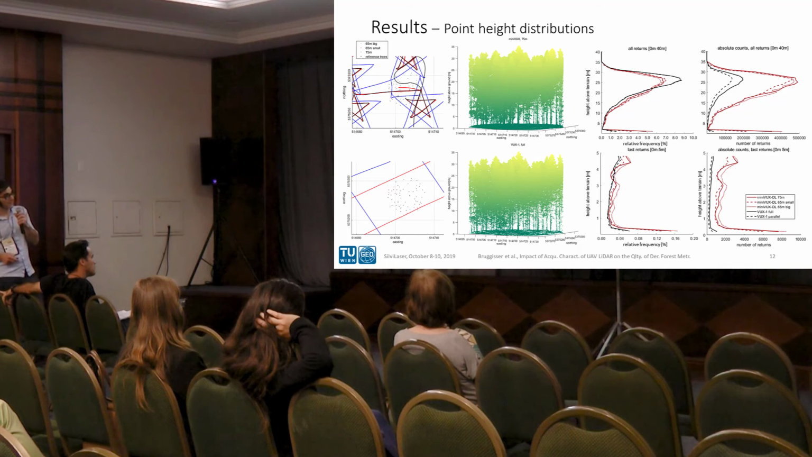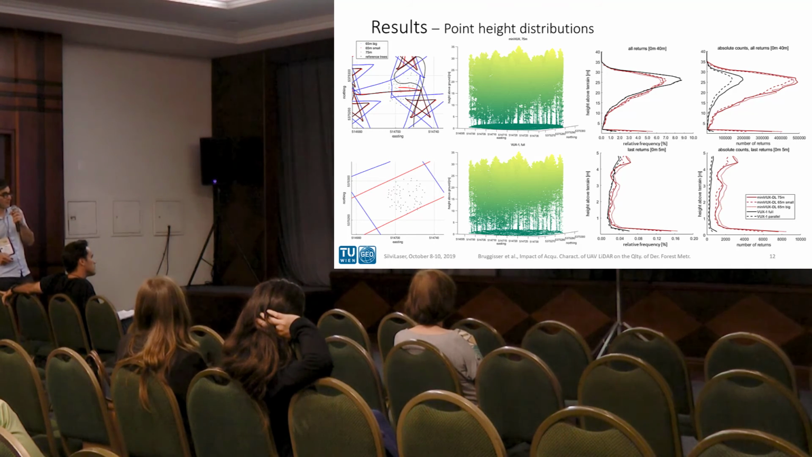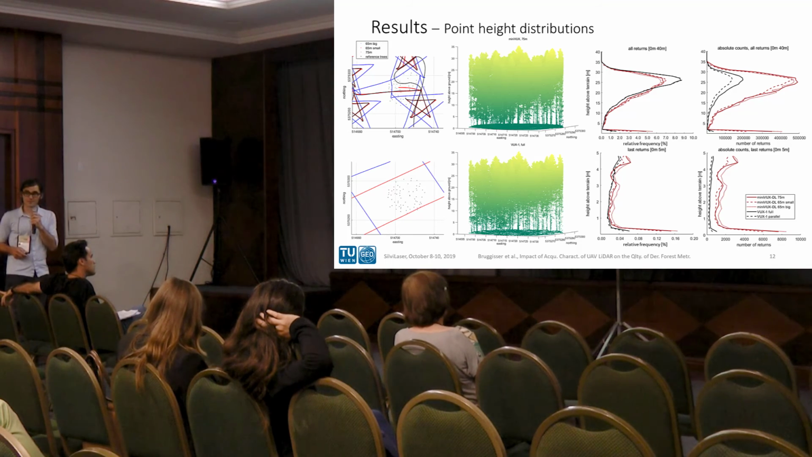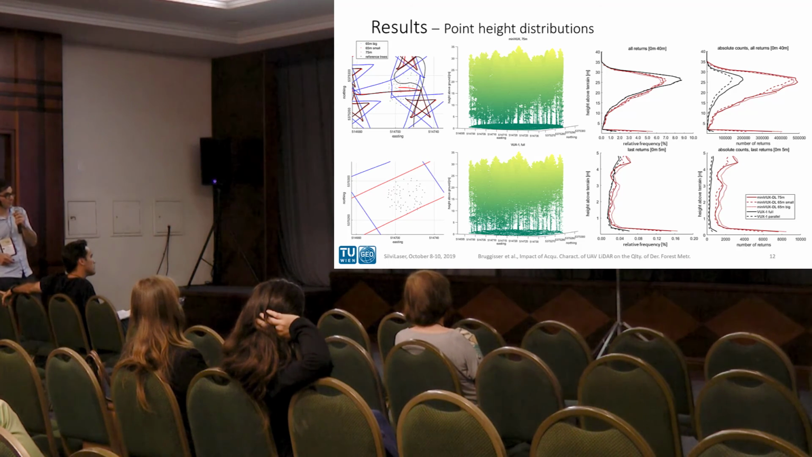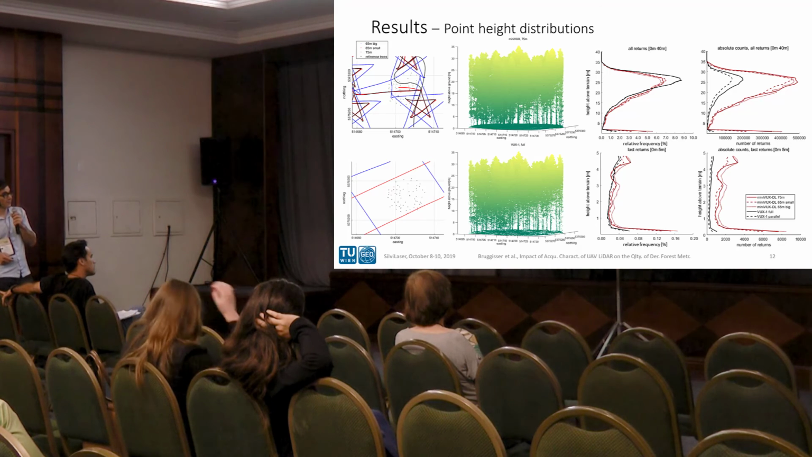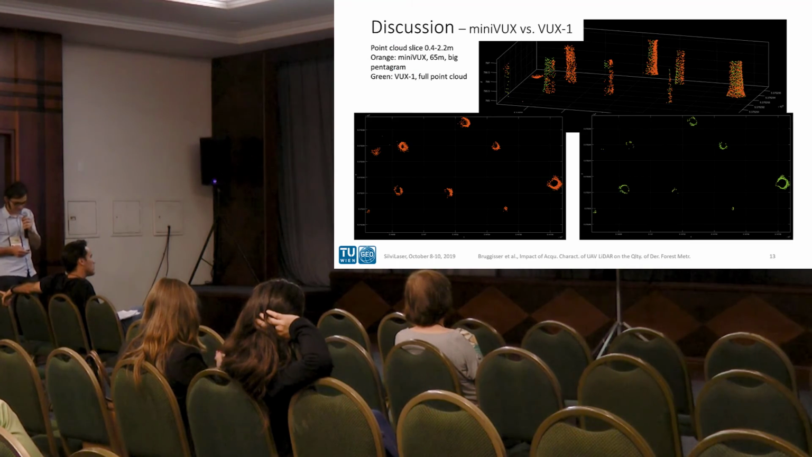Now if we focus on the lower heights up to 5 meters above ground, and only on the last returns, which we used for stand detection and modeling, in absolute numbers there is a denser sample of the Minibox datasets, and relatively, well, there are no clear changes in the distribution very close to the ground.